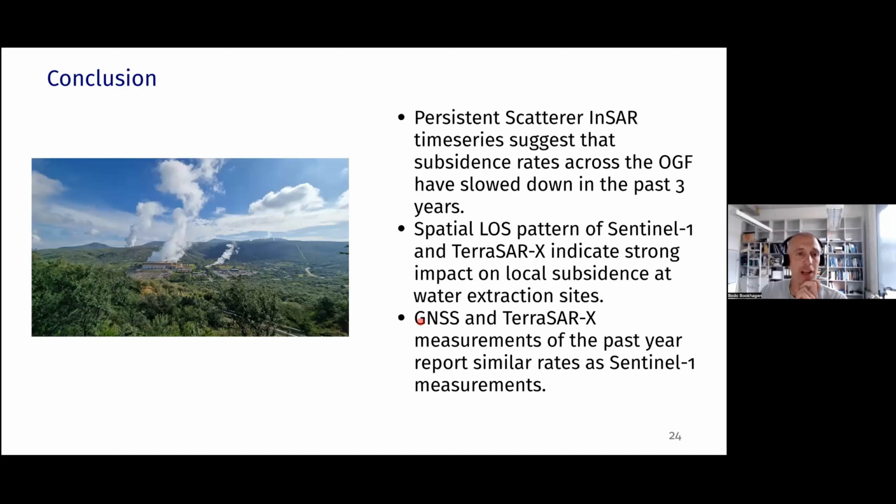Just as a last point, even though I have not been showing you the data due to the time constraint here, the GNSS and TerraSAR-X measurements of the past year report similar rates as the Sentinel-1 measurement. So we are confident that different data sources point to the same rates, and we tend to believe them.